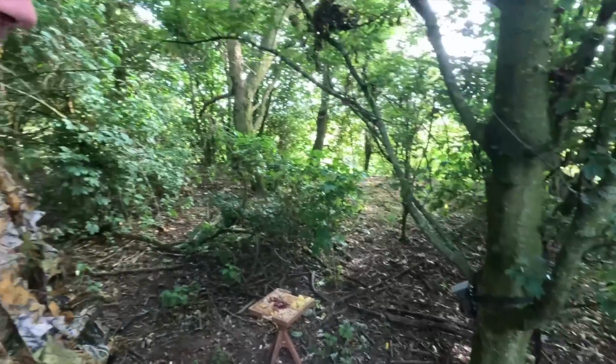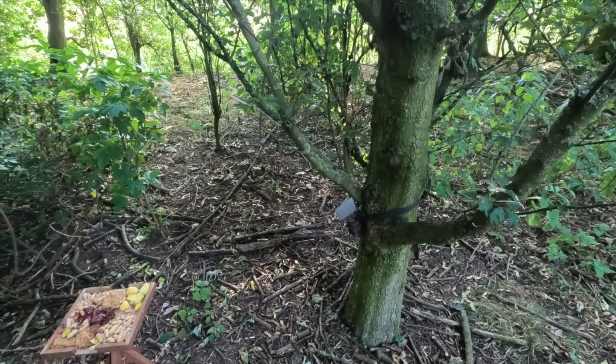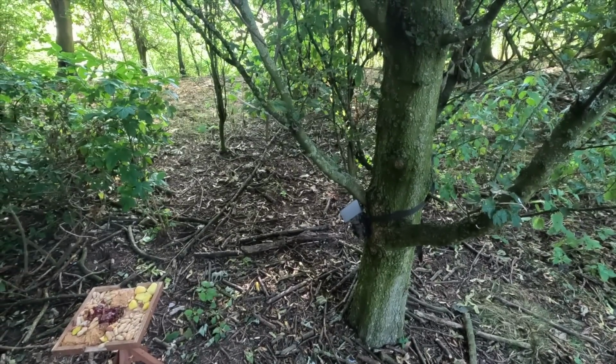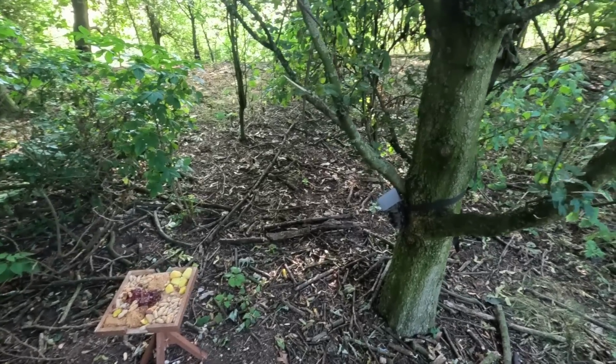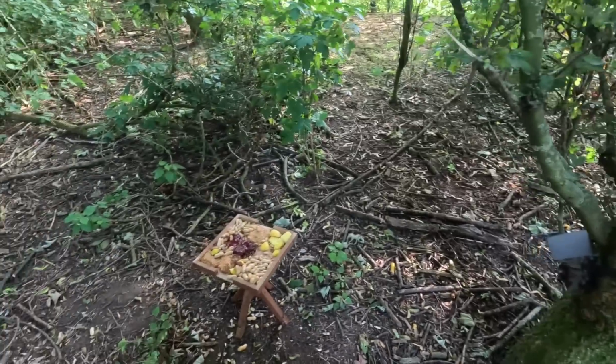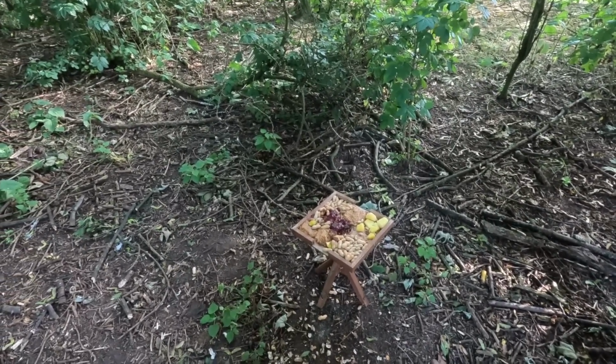I'm just going to leave it. I think I might just check the trail cam, because that's what I have to do. Can't just come in and not see what we've got. Plenty of clips, but nearly all of them are the squirrel. And only 2 nighttime clips. I don't know what they were of. So I'm going to leave it anyway. Clearly, the badgers didn't come out last night.